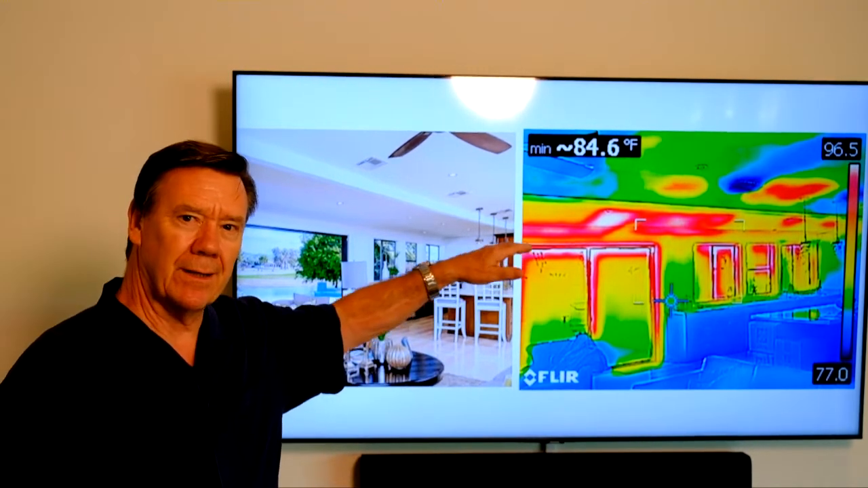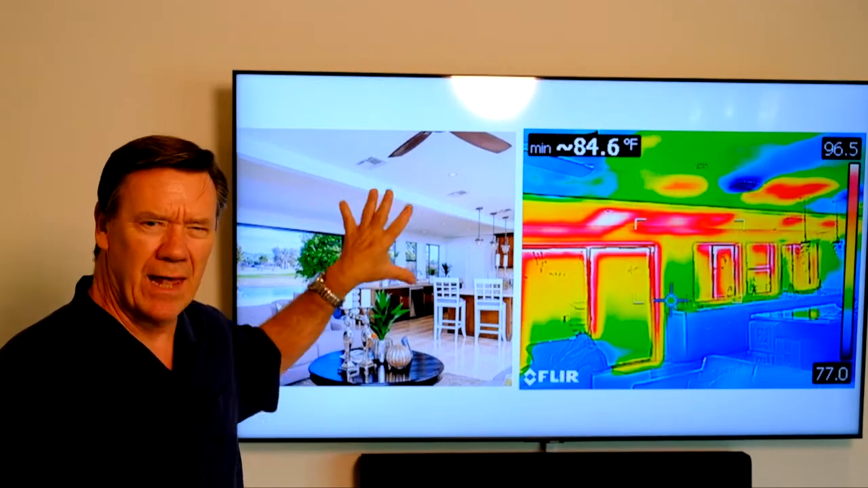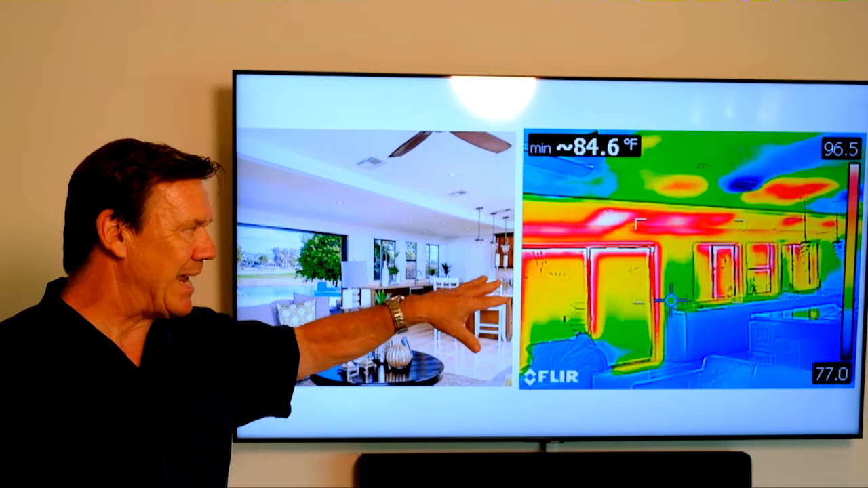You can see here that we've got a compound sloping ceiling. There's a beam across here, and this was added onto at one time, which is why you've got two different slopes in the ceiling. But you can see there's quite a bit of missing insulation here, as well as quite a bit of heat gain around the metal windows and doors, metal frames, and then of course some heat gain around the headers. Now we're going to be putting in exterior insulation, probably 1.5 inches to 2 inches on the exterior, to help reduce that thermal bridging.